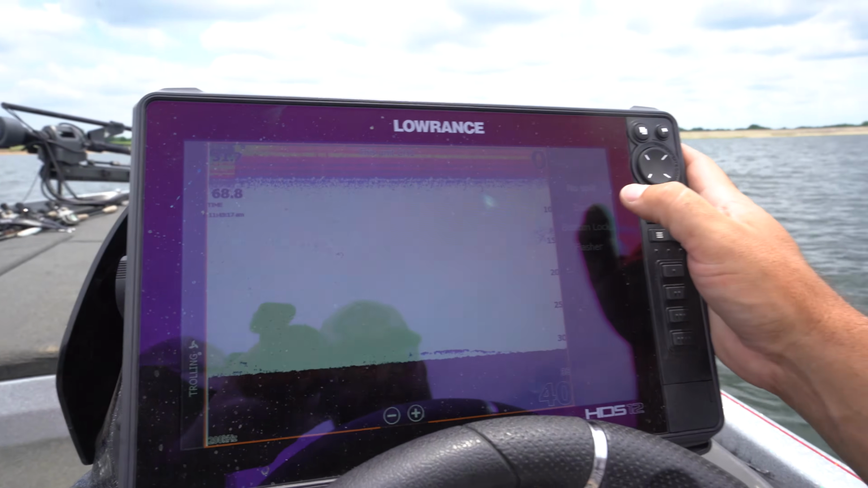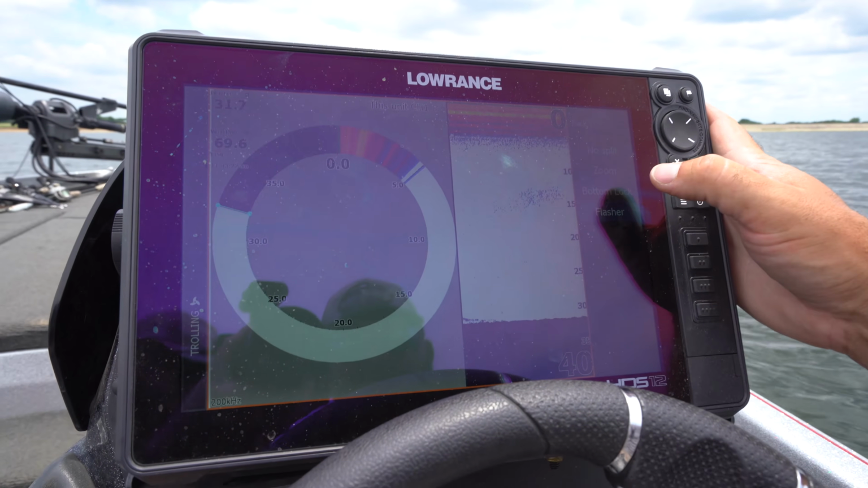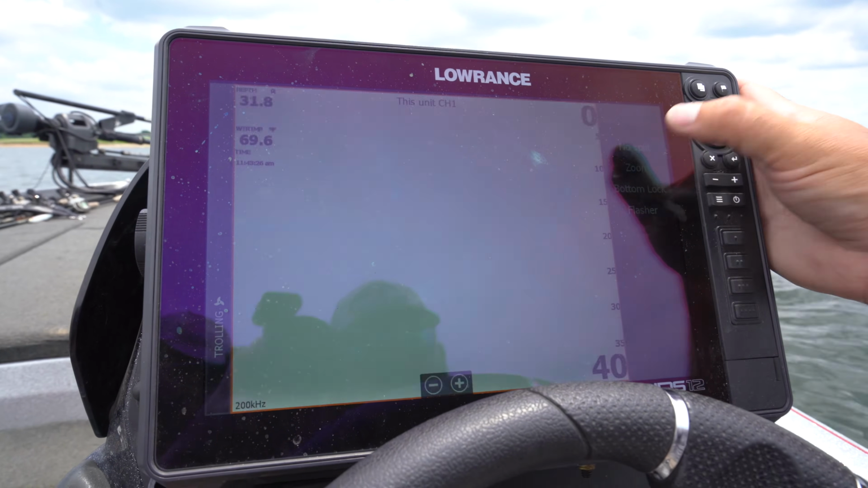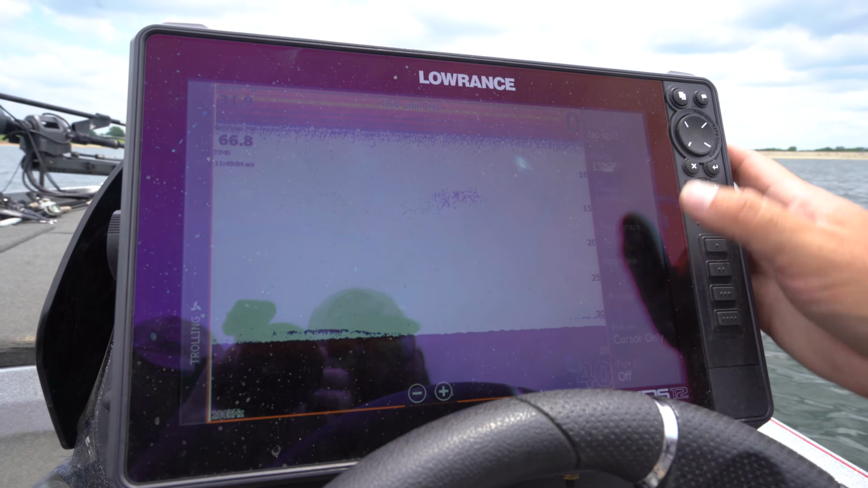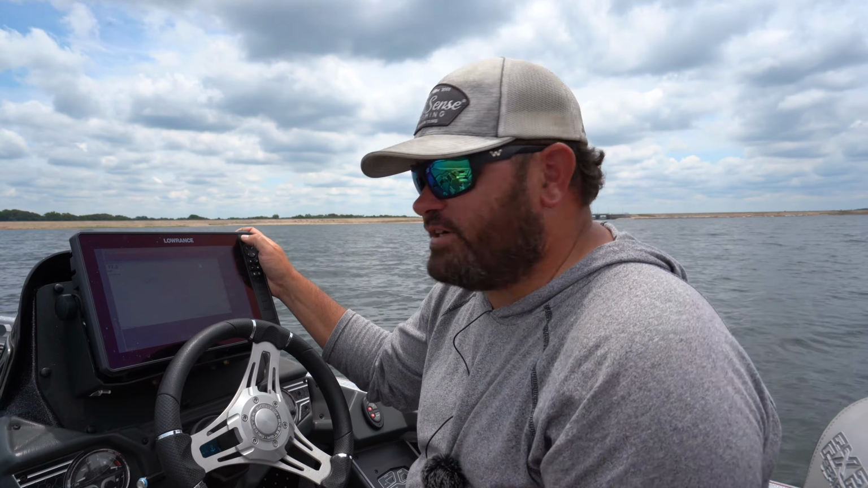Split or no split, you can go in here and zoom. You can go in here, bottom light, it's got all kinds of flash. You can put an old school flasher on there if you want to. All kinds of stuff in there. I don't mess with any of that stuff. I go to no split. And with the rest of this stuff, I don't mess with any of that, just the palette in this screen here. All right, guys, so there's your sonar settings.